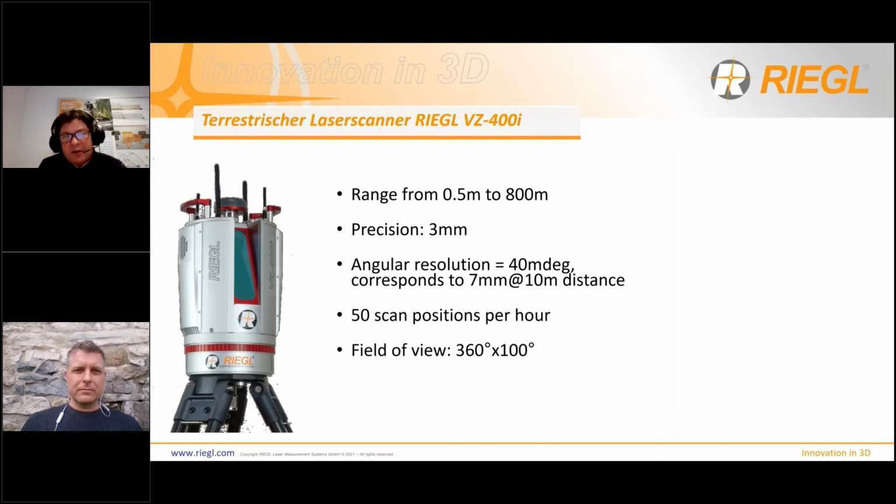The specialty of this family of laser scanners, it's not only the VZ-400i, a VZ-2000i is available as well, with a maximum range of 2.5 kilometers. The specialty is the speed. We can take 50 scans per hour together with photographs if the camera is attached on top. The field of view is 360 degree times 100 degree.